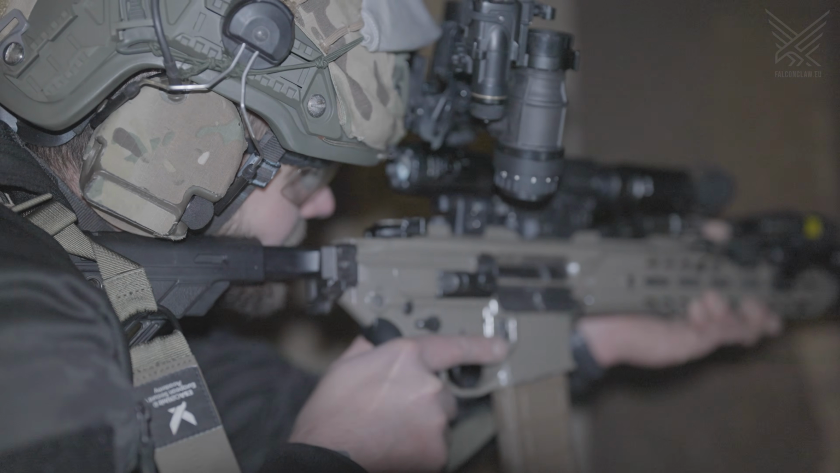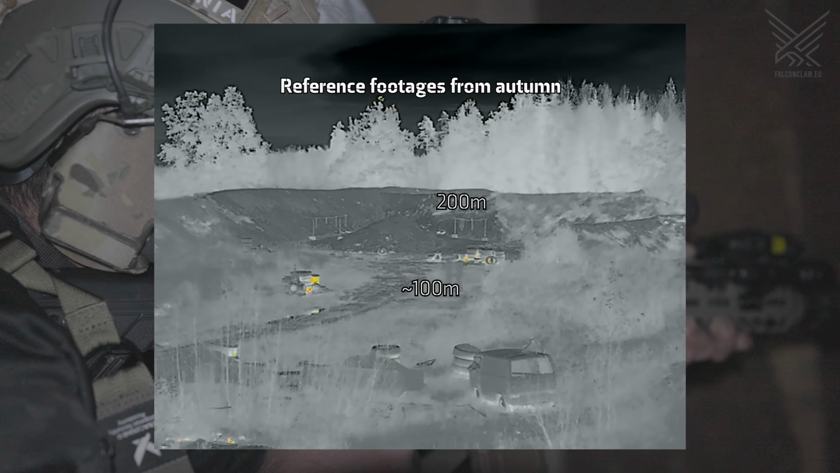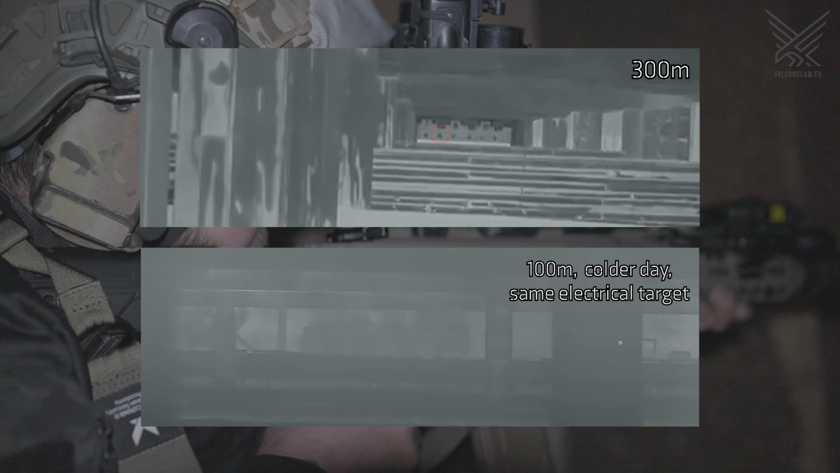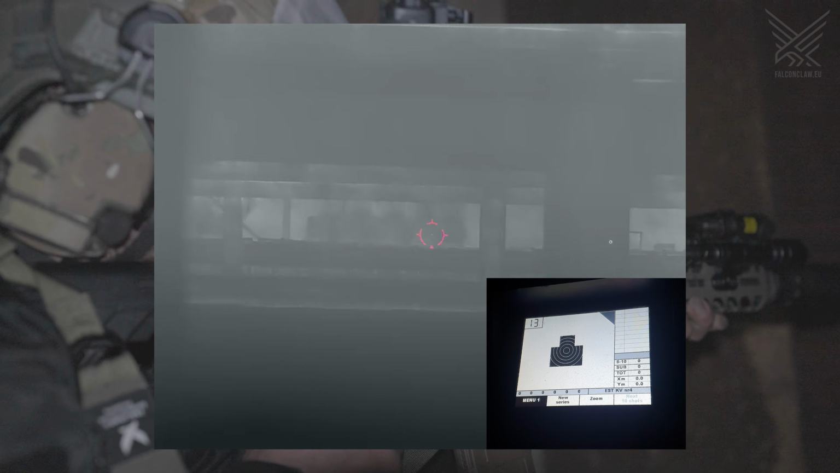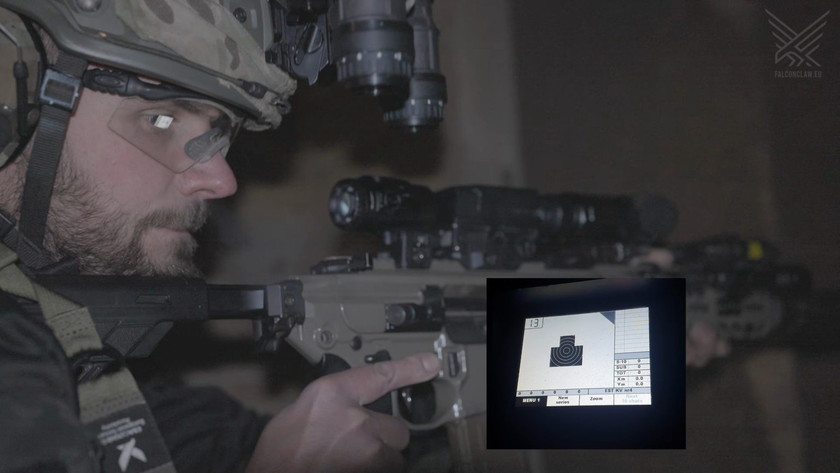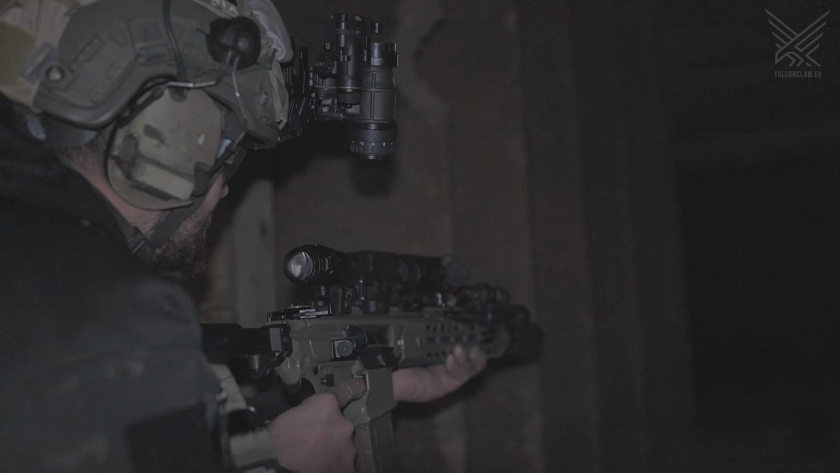We're at 100 meters. If you don't make thermal targets, this is what you might see, which is barely anything. So this should be the outline of the target, and I'm gonna try and take a shot at it and see where we're gonna hit. Not even close. Anyway, so this is the problem. That's why we made thermal targets.